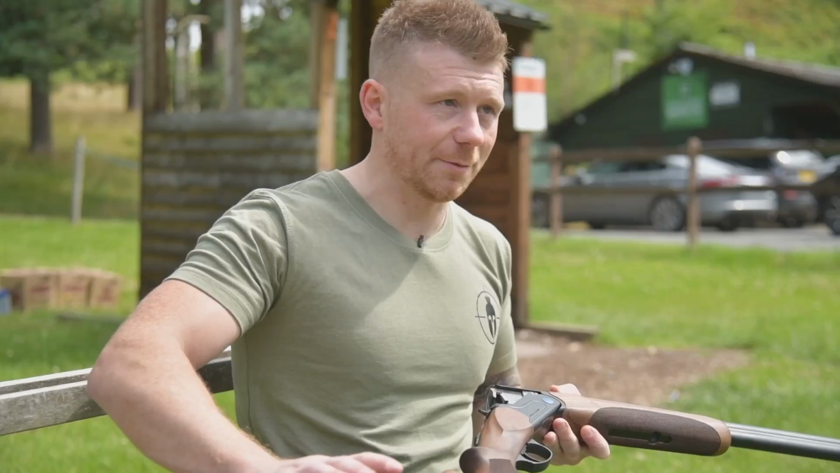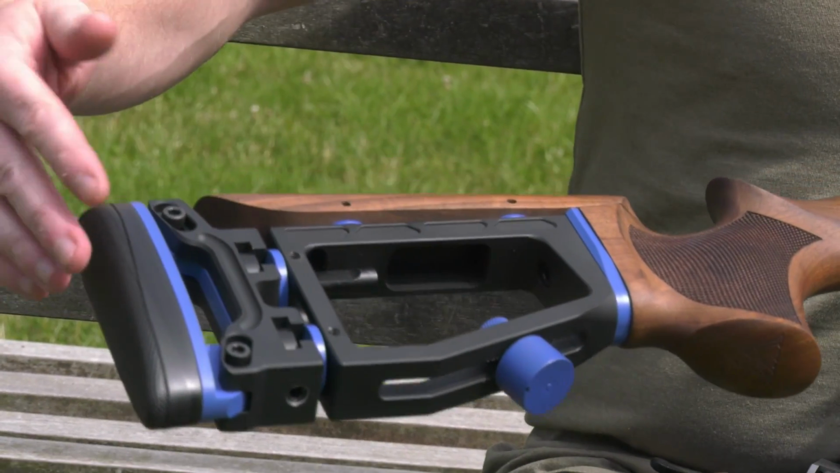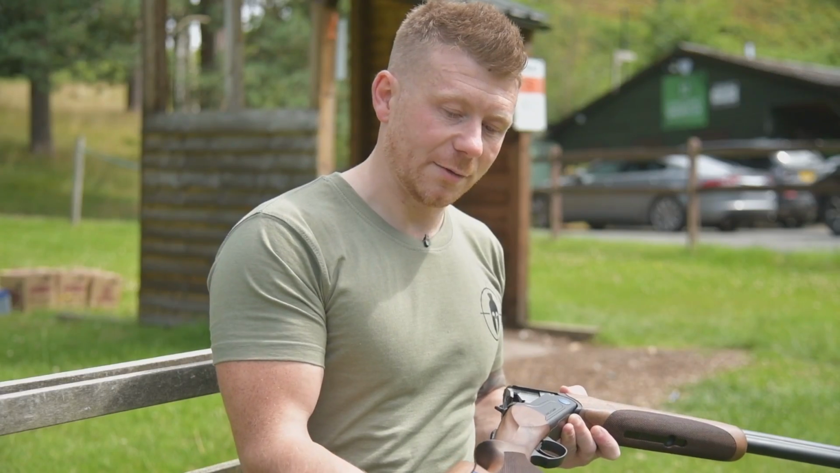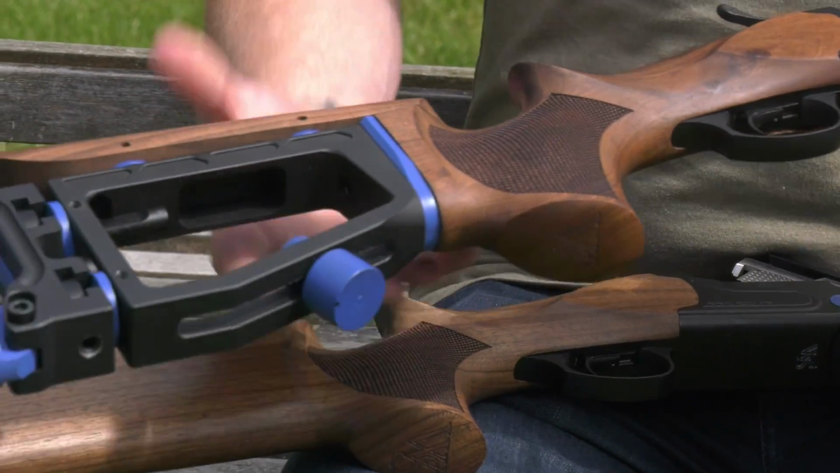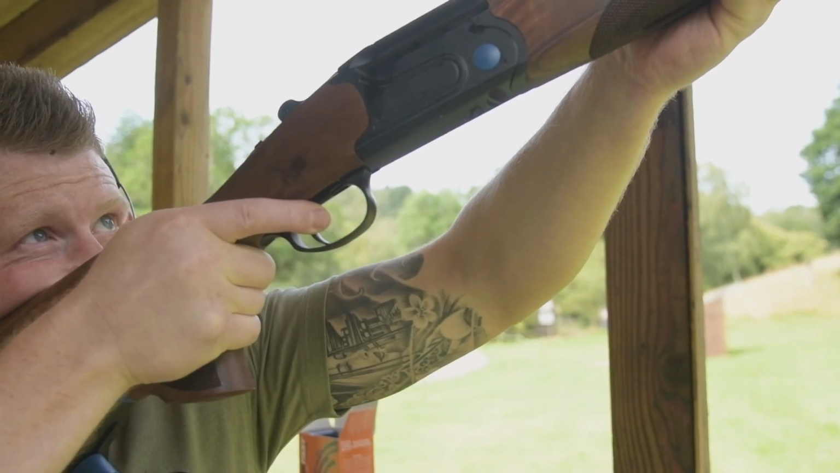And as you can see with this one, there is absolutely masses of amounts of adjustability in that stock. You've got adjustment to slide the pad up and down, and you've got this counterbalance here as well, which is probably a good little feature. Definitely a new, fresh, modern look to shotgun shooting.